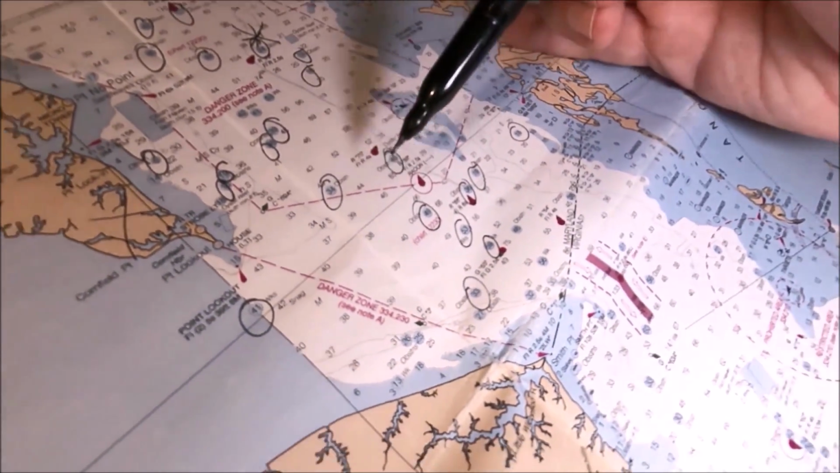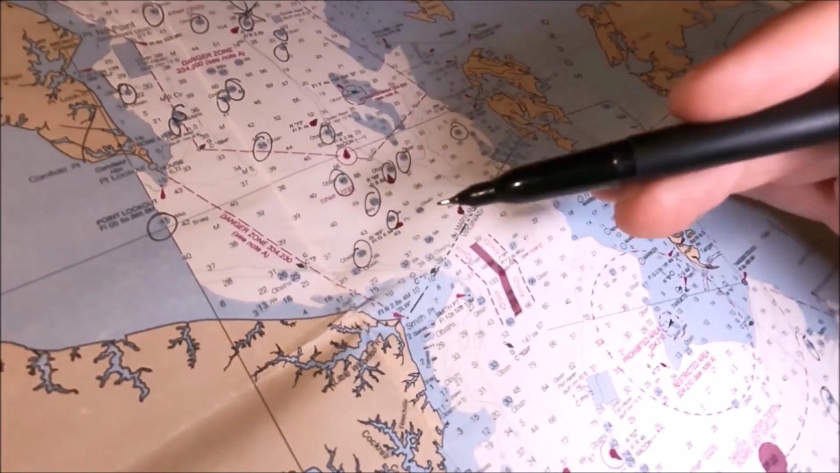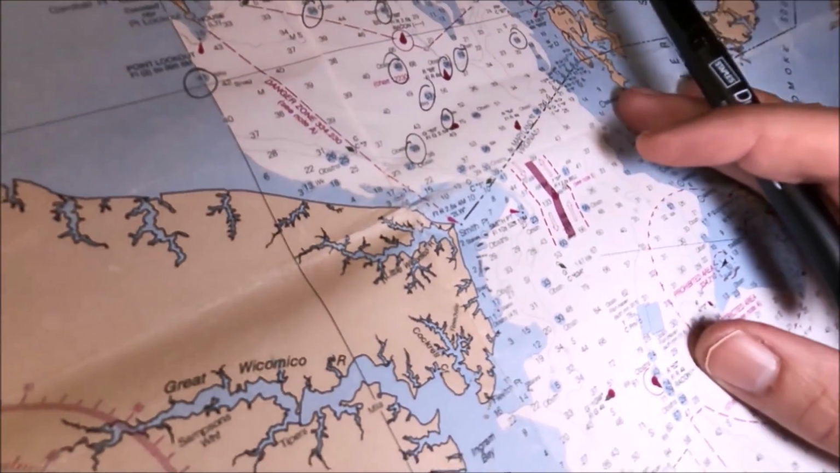And once you learn these little humps and spots, you can use different color coded markers for your best ones, your favorite ones. Maybe some work better in spring, some work better in fall, stuff like that. Make a little color coded chart.